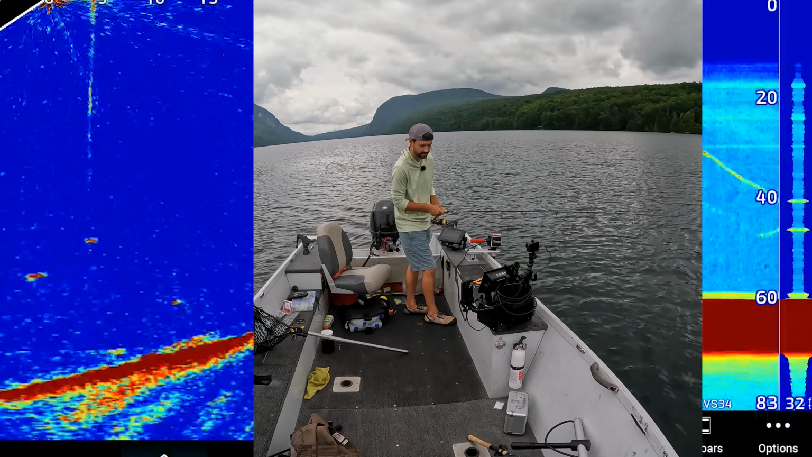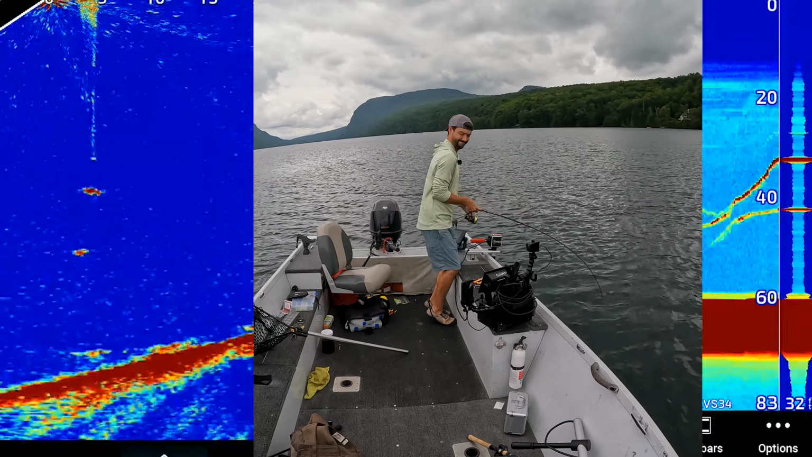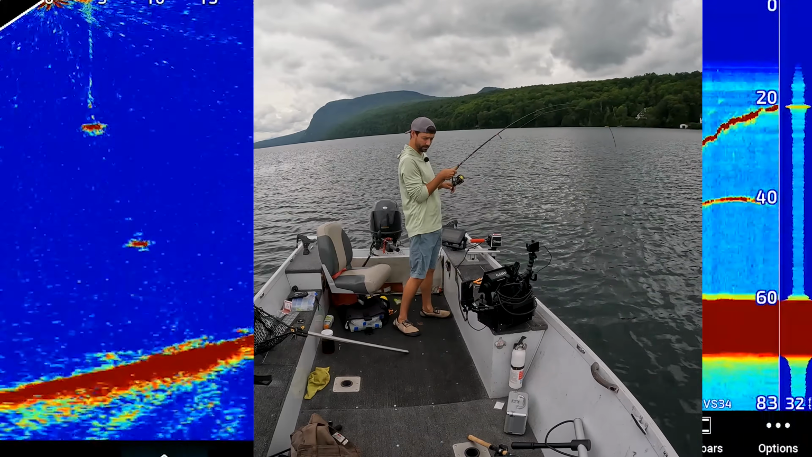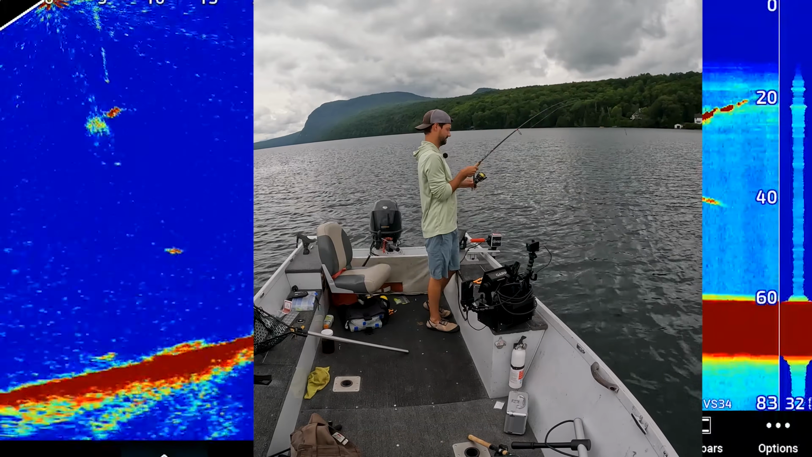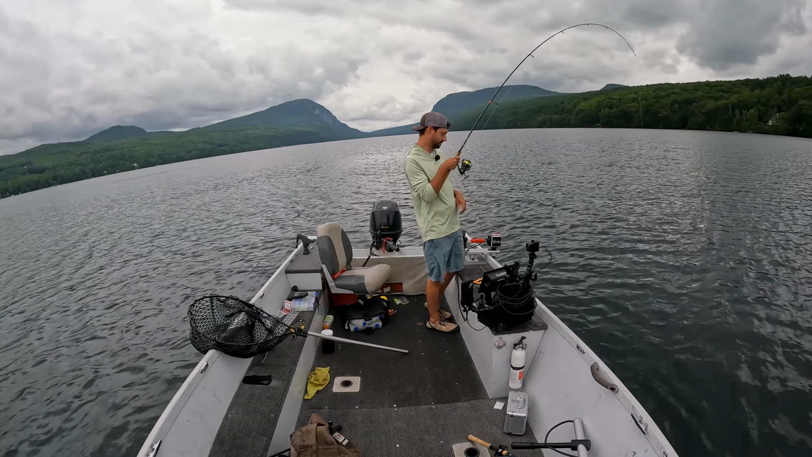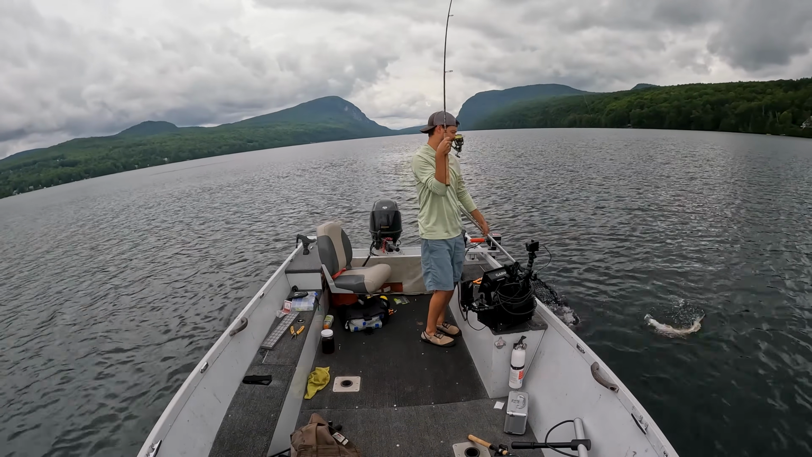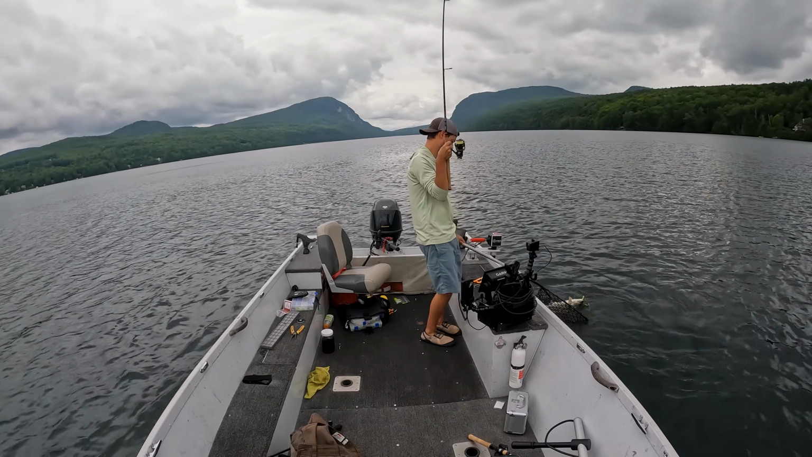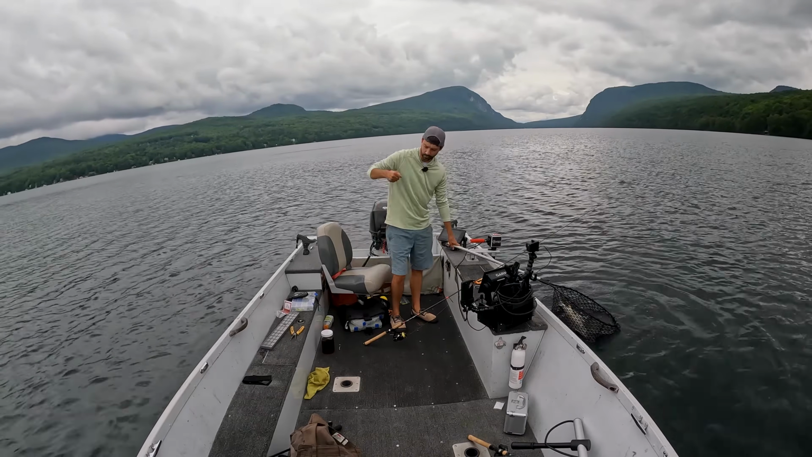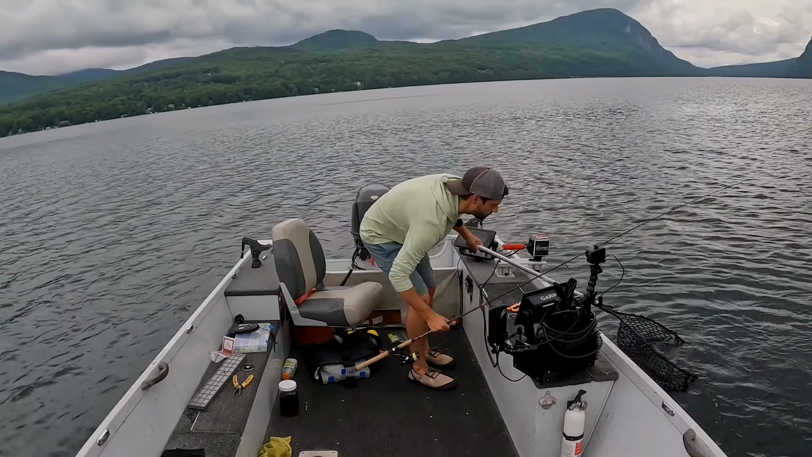Still recording 120. See, rod's bent over. I mean, that rod is corked over. That's a bigger fish. Enough to steer the Livescope around. Perfect. That's what we want. Reel into them, move that fish. Oh no.